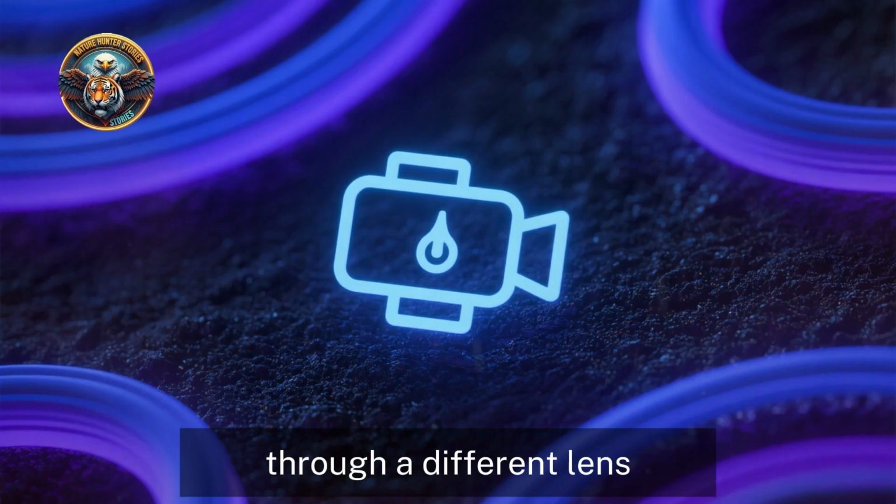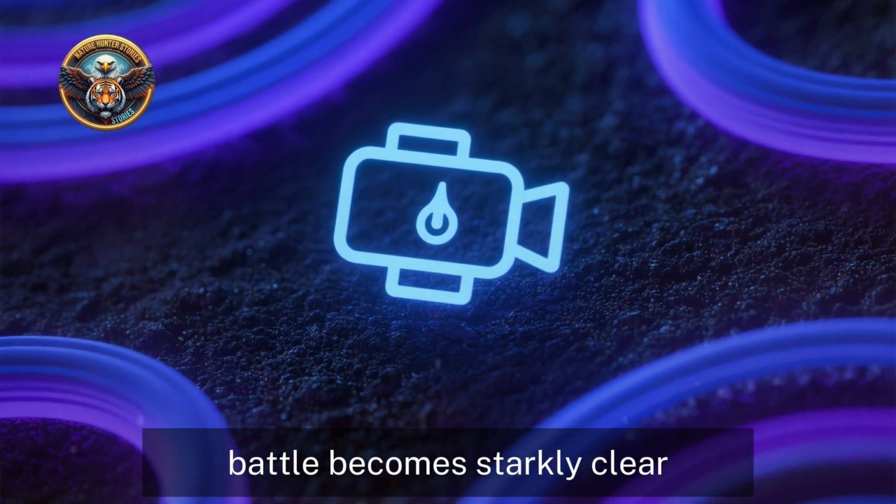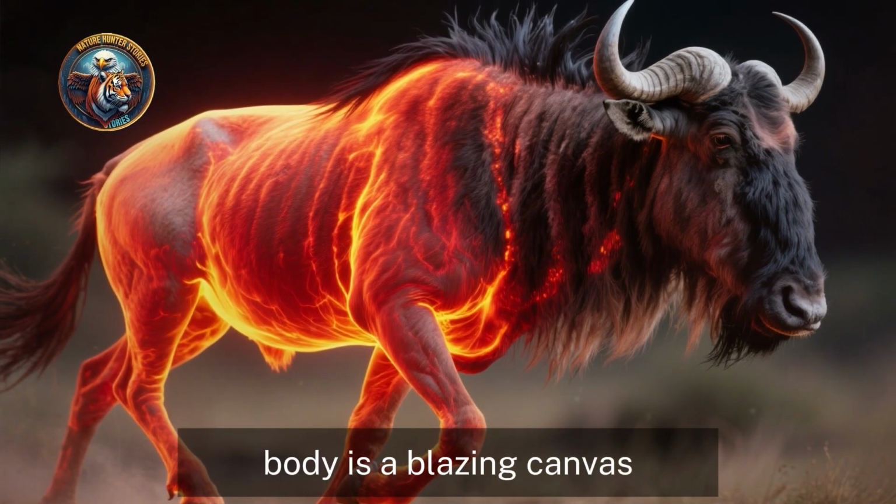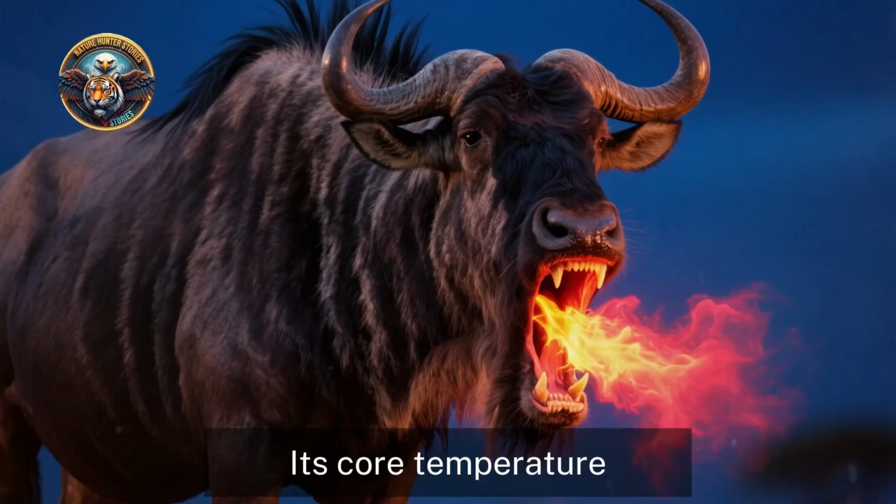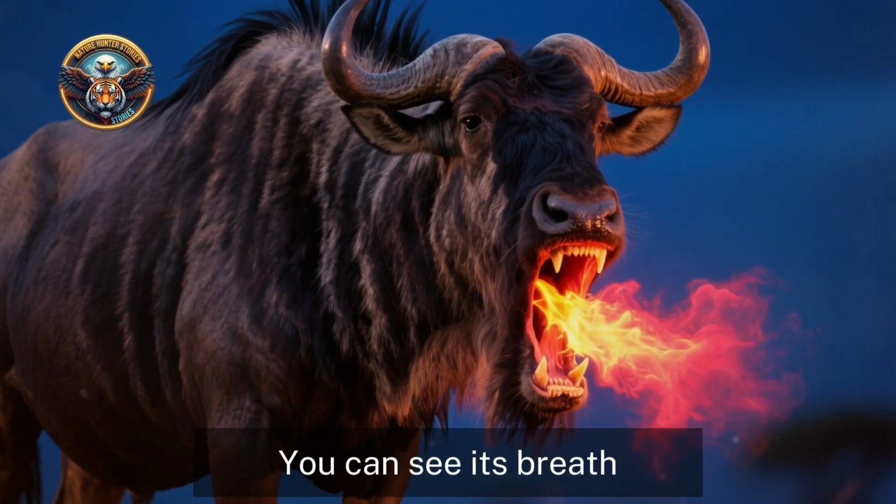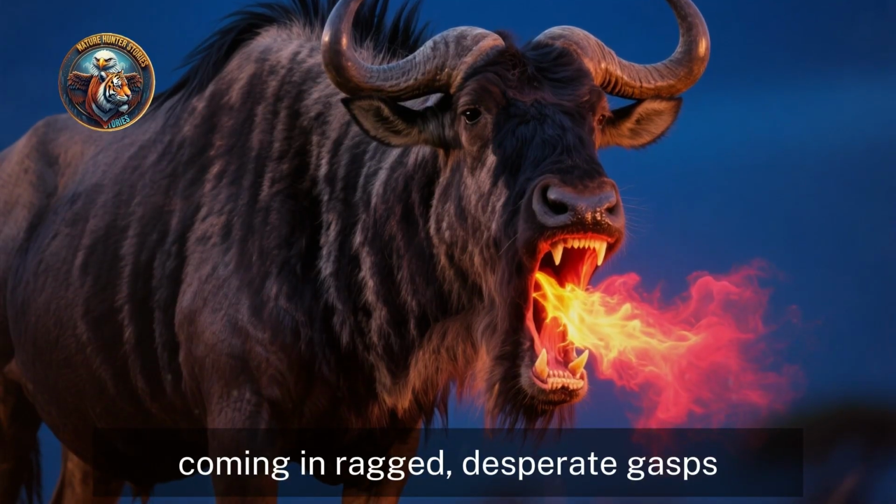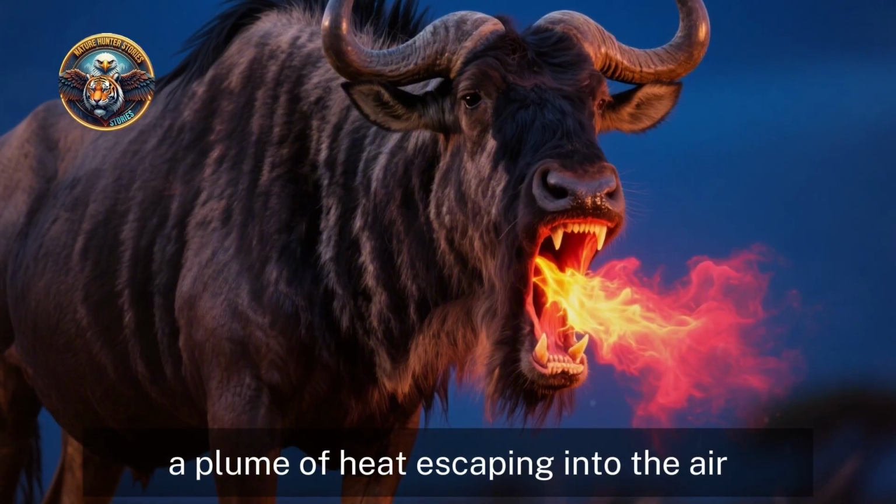Let's look at this through a different lens. With thermal imaging, the physiological battle becomes starkly clear. The wildebeest's body is a blazing canvas of red and orange, a furnace working overtime. Its core temperature is soaring to dangerous levels. You can see its breath, coming in ragged, desperate gasps. Each exhalation, a plume of heat escaping into the air.